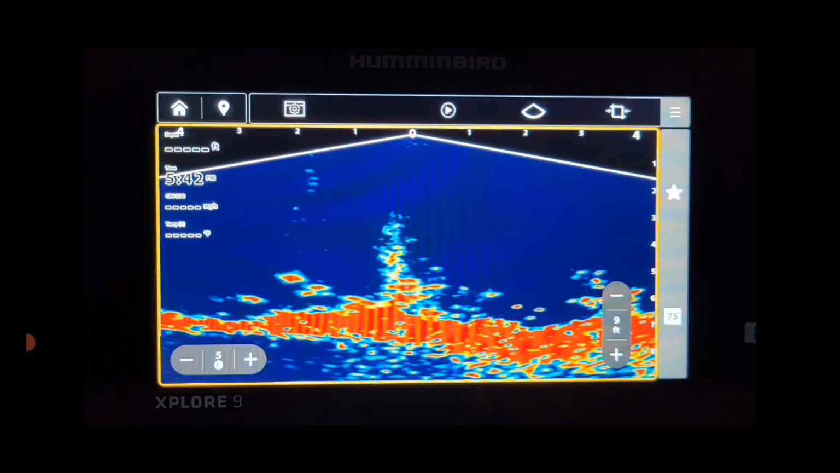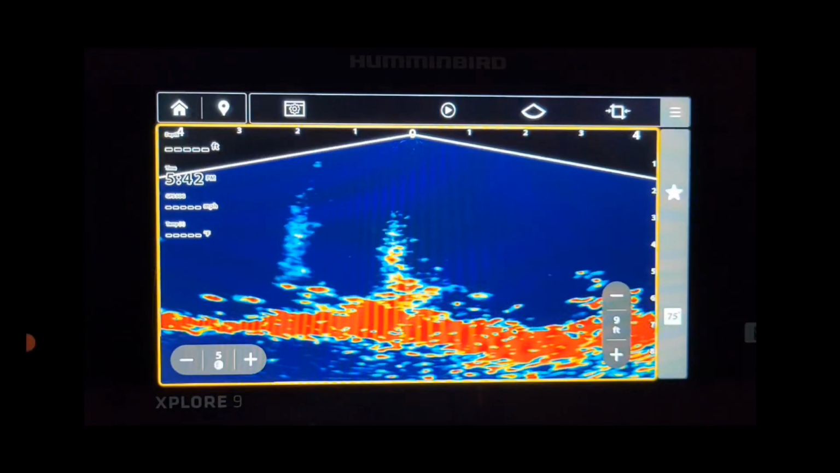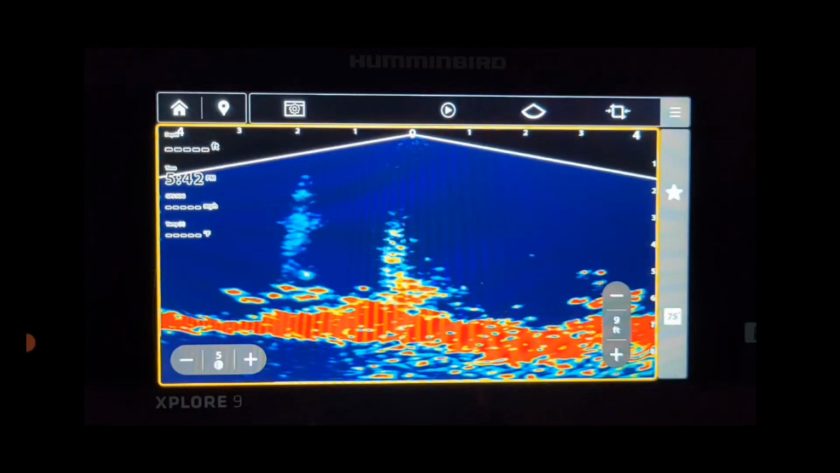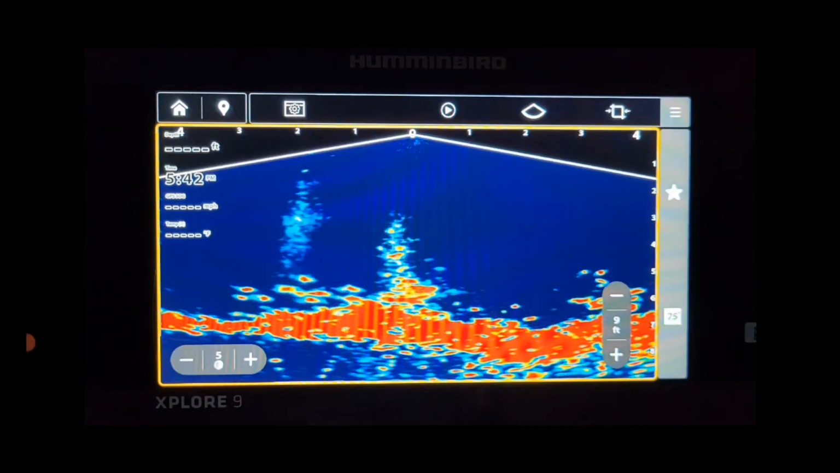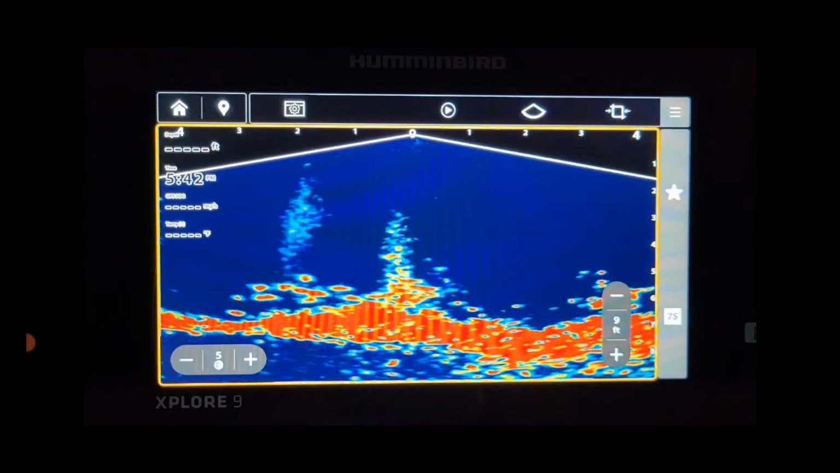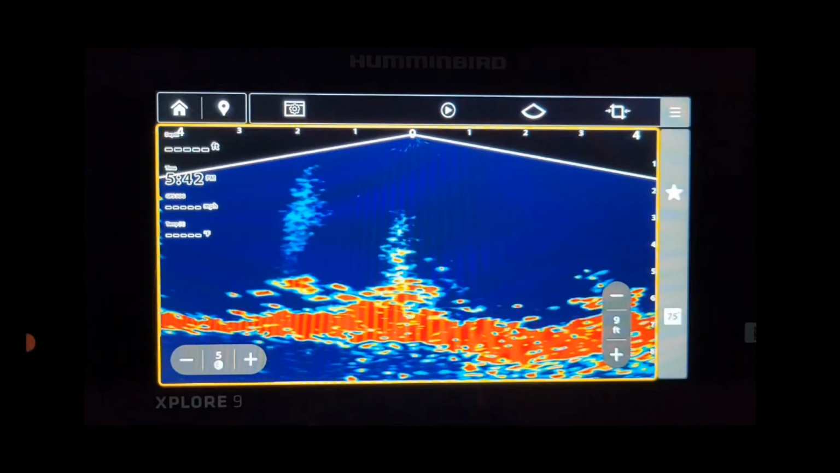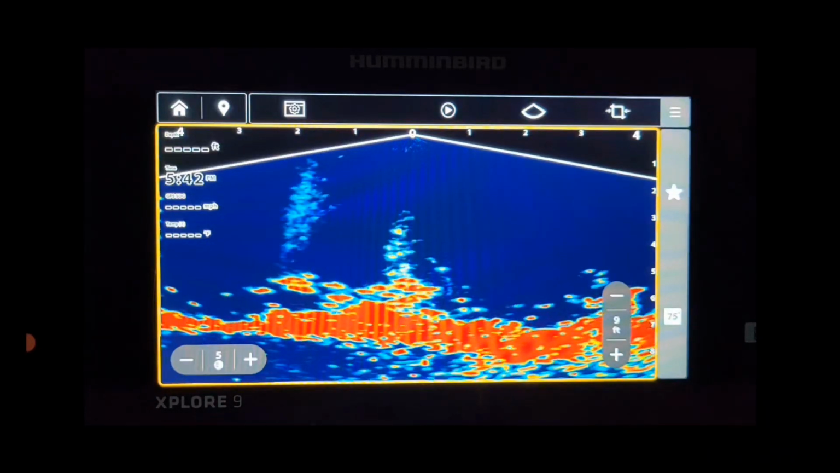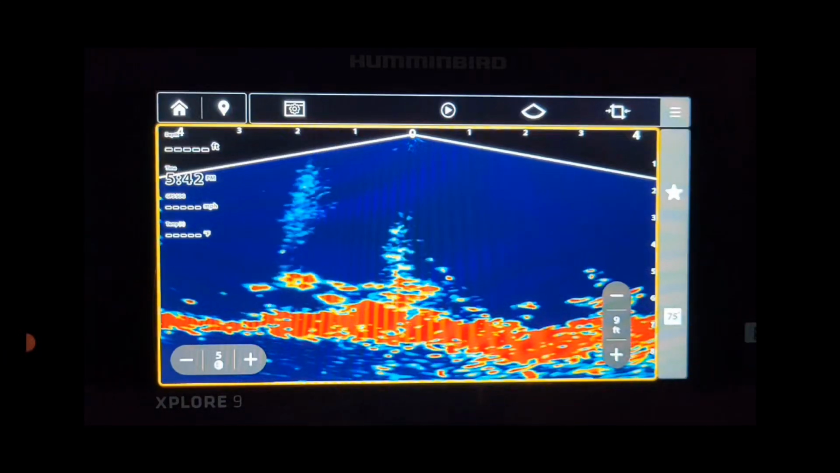So really cool. I was able to find this little weed bed with these fish using that forward mode, and drilled a hole over here, dropped down, and was right on top of these fish. I just walked it off 60 foot from my transducer, and drilled this hole, and I was right on them. So definitely helped out finding these fish. If I was out here with a Vexlar, it would've taken me forever to find this little clump of fish on the side of these weeds right here.